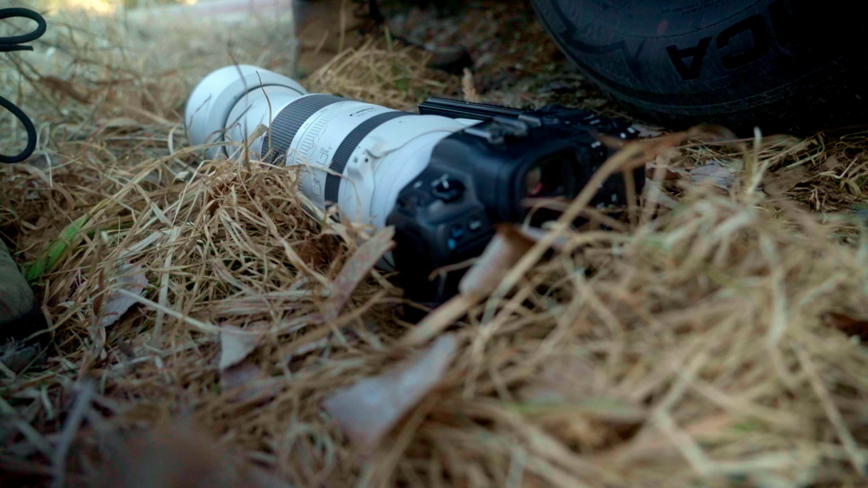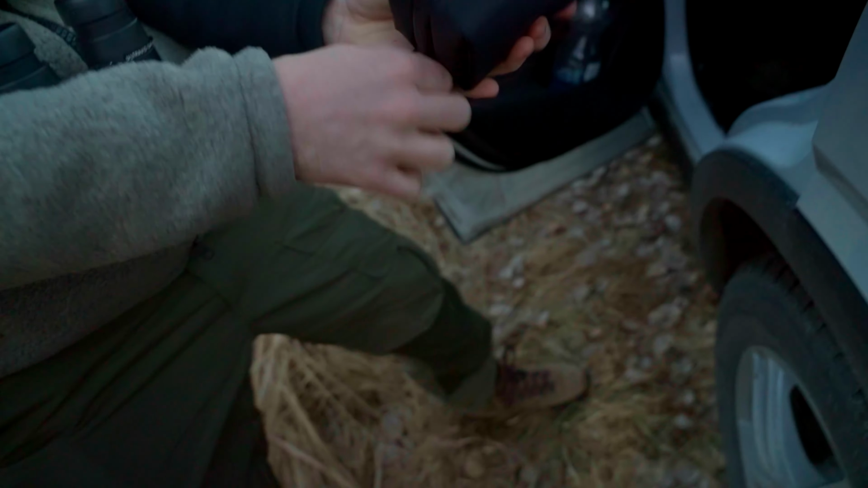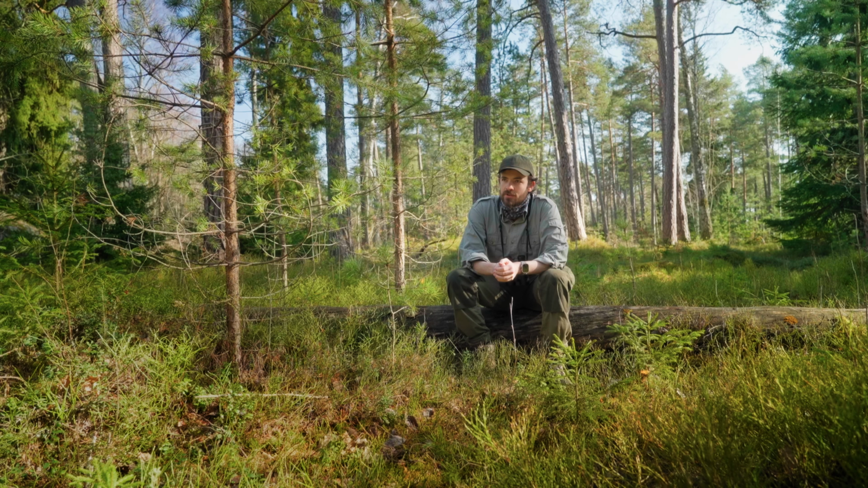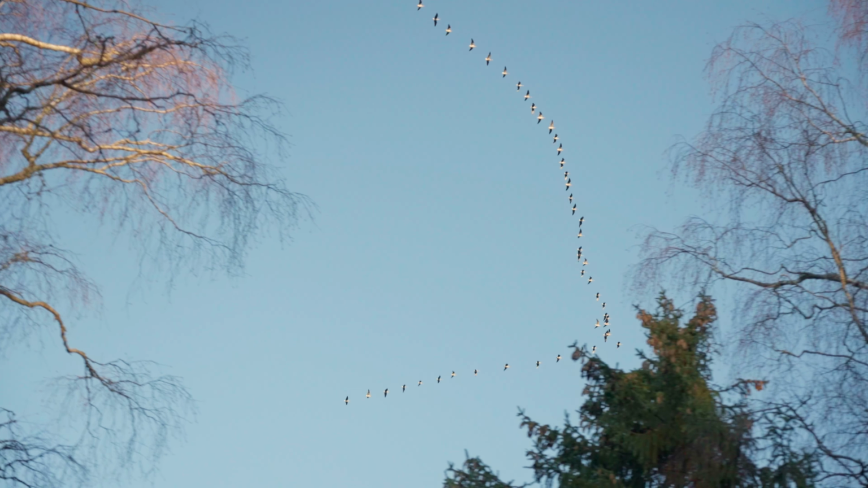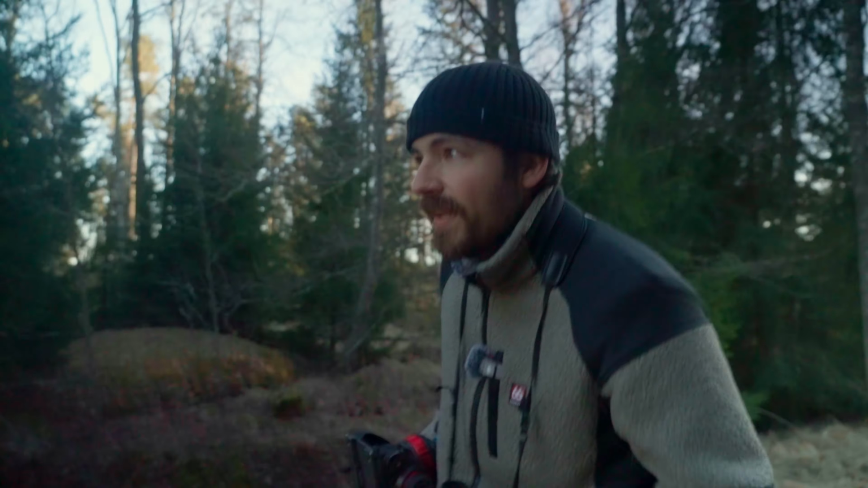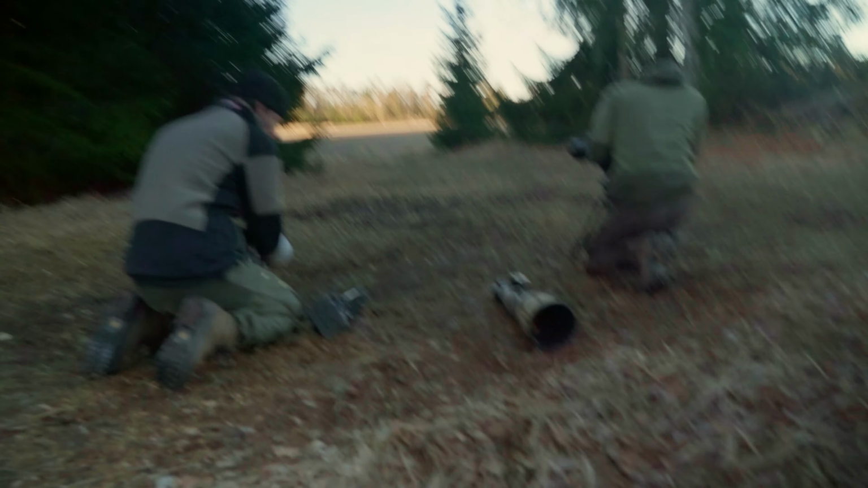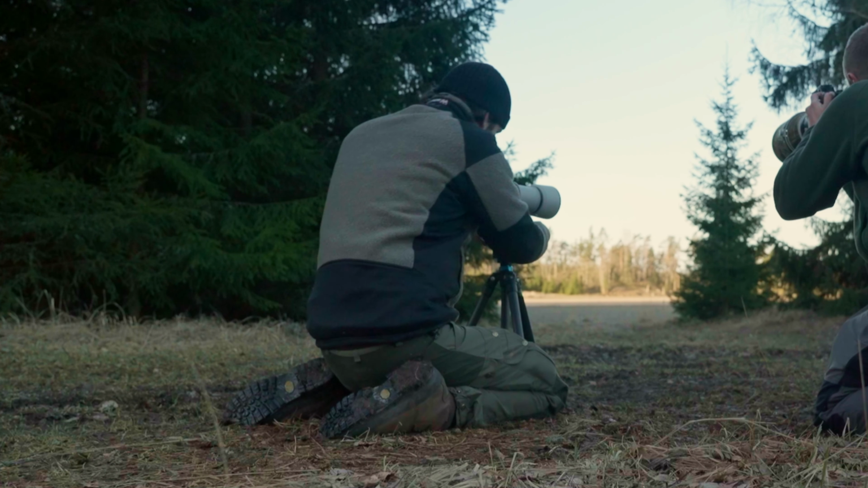How would you feel if you saw a lynx? If I saw a lynx, I think I would just feel utterly overwhelmed. Oh my god, my heart absolutely pounding. We sprinted while we've been hidden to try and get ahead of where they were heading to. Get in, please. That is the most gorgeous animal I've ever seen in my life.